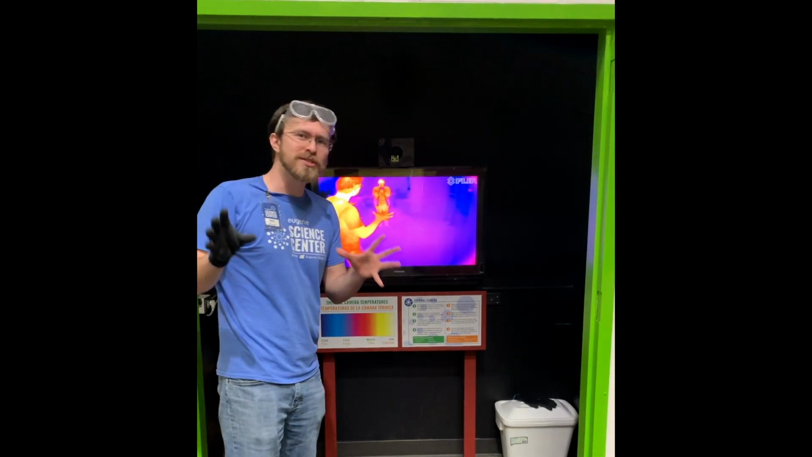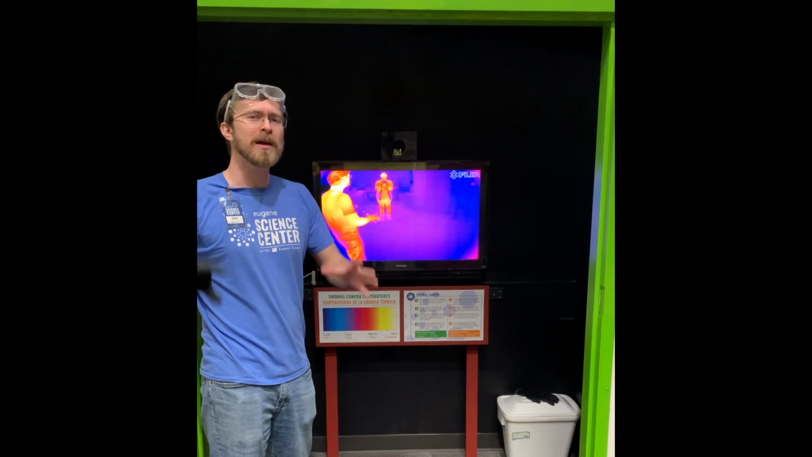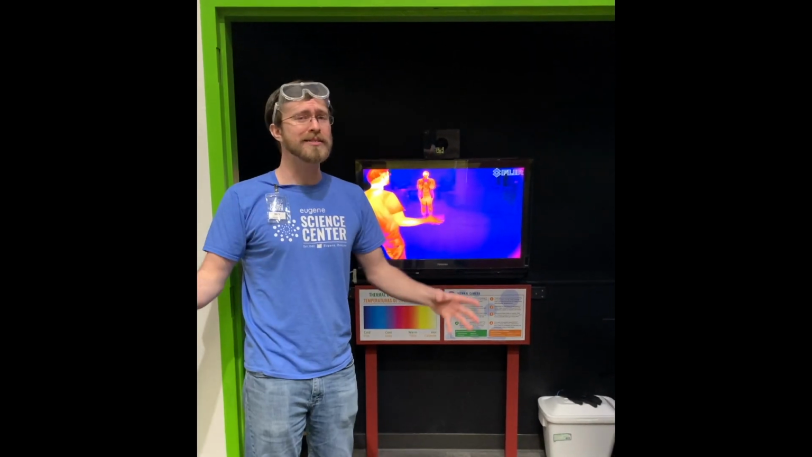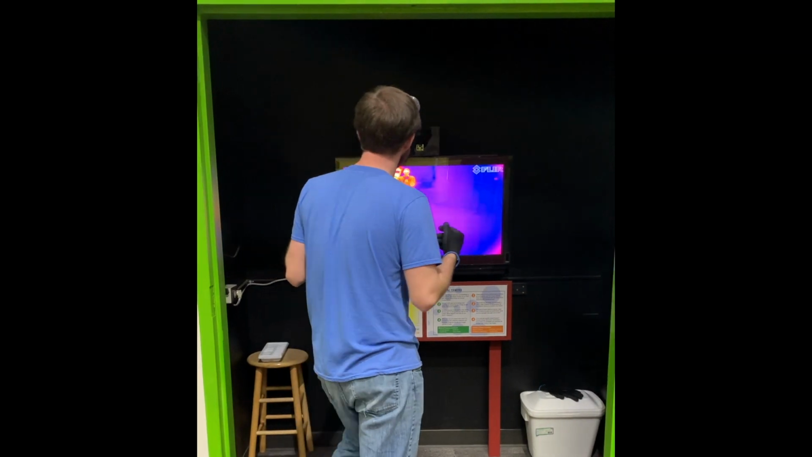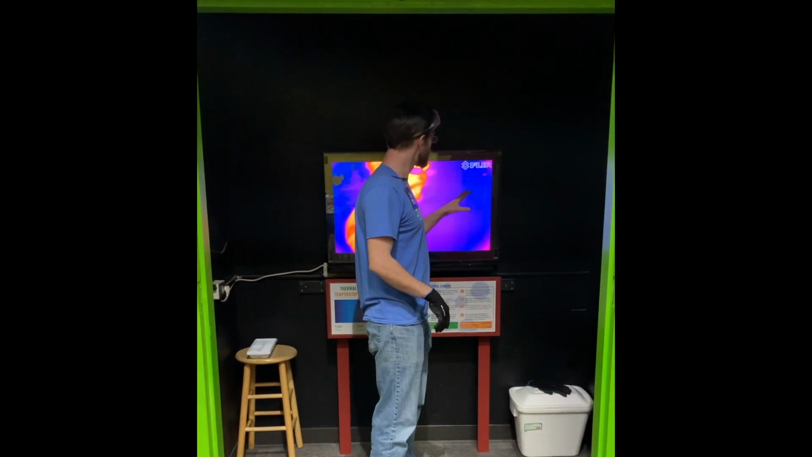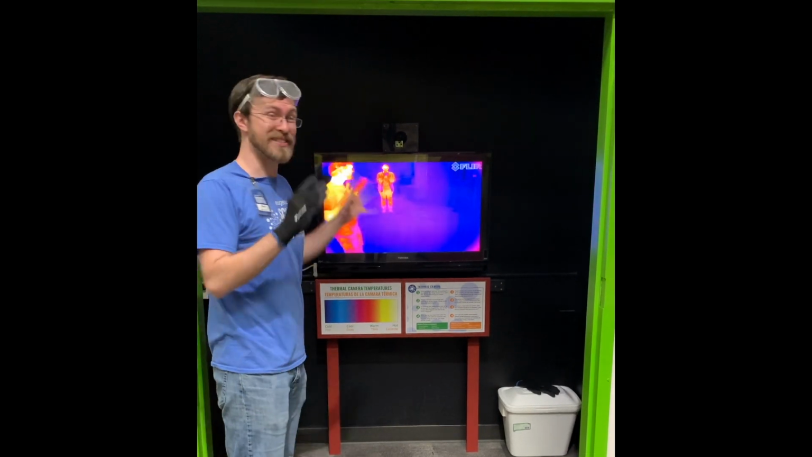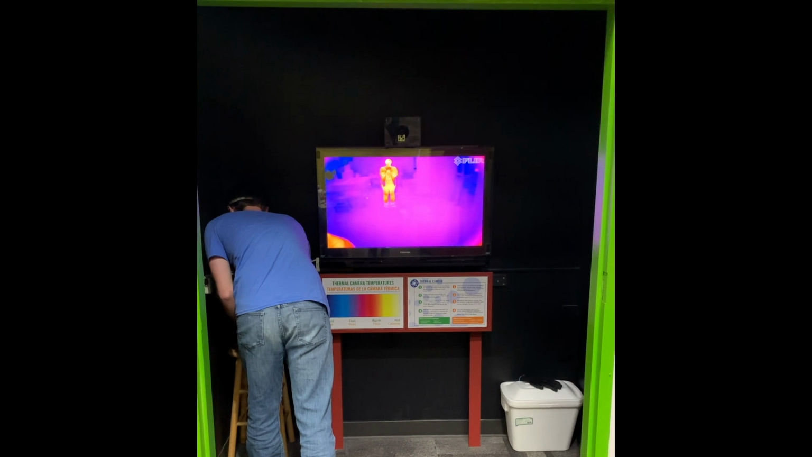But we can change the temperature scale of the camera based on what it can see. So if it sees more things that are really hot, everything else will be much colder. So if I walk closer to the camera, you'll notice that everything else in the room starts to change a little bit of color. Now we can do an even more extreme experiment with that by exposing some ice to it. So I've got some just normal water ice over here.